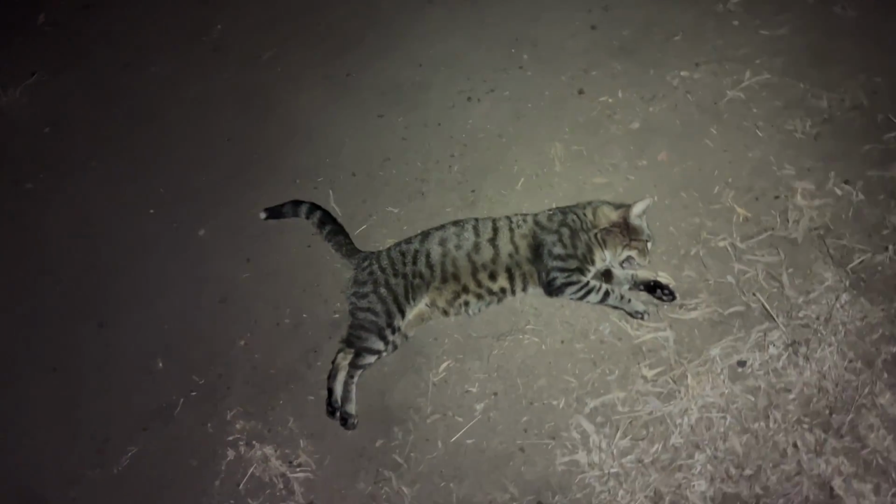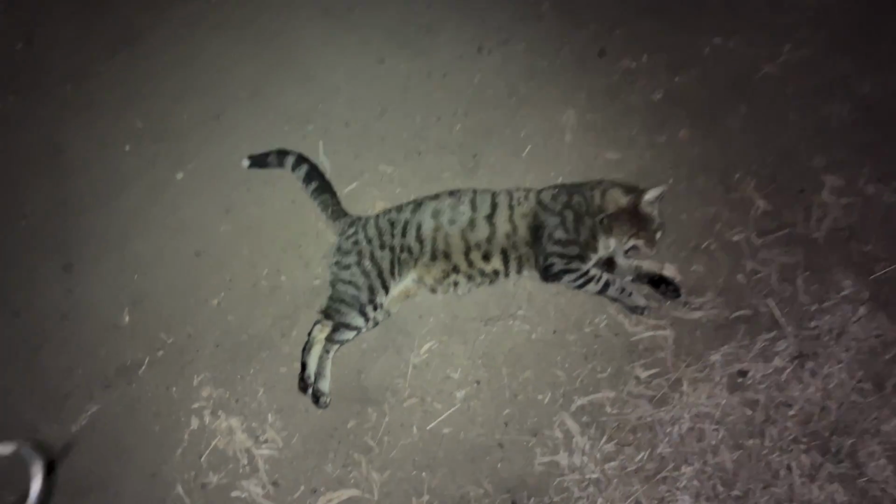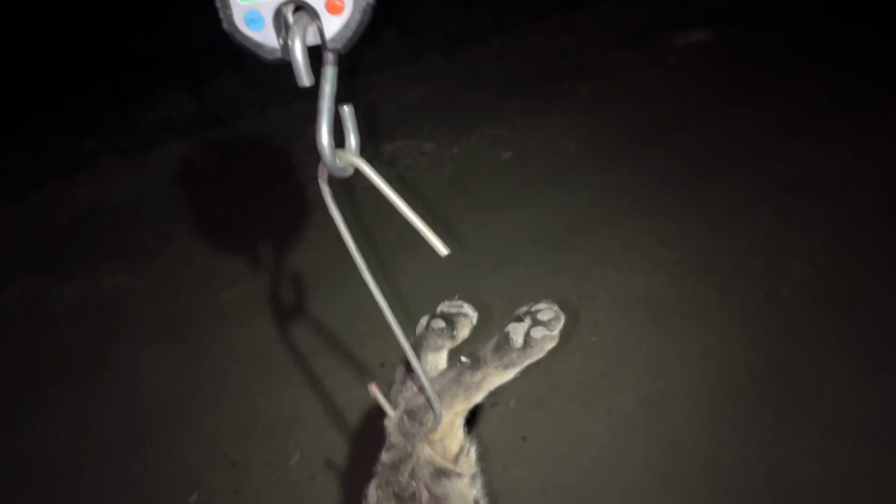So, let me know in the comments what your guesses are of how heavy this fella's going to be. Any guesses? I'm guessing about 5.5 kilos. No, it's a kilo out. 6.5 kilos. It's one heavy cat.